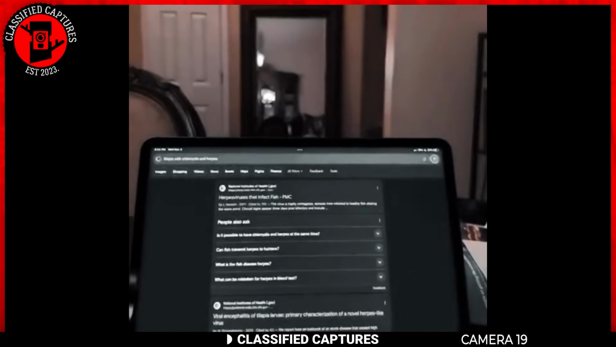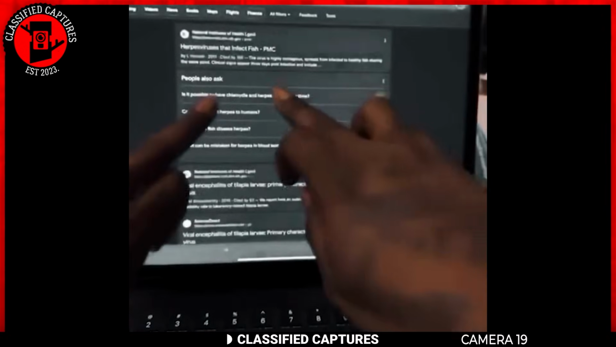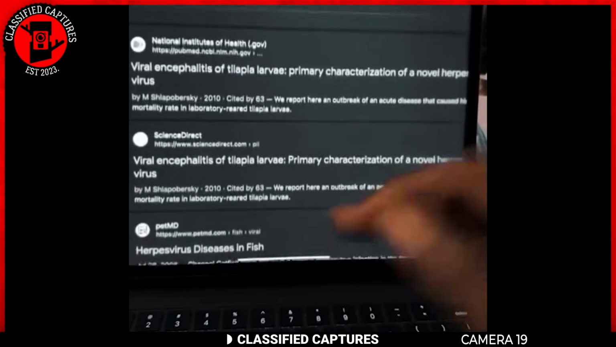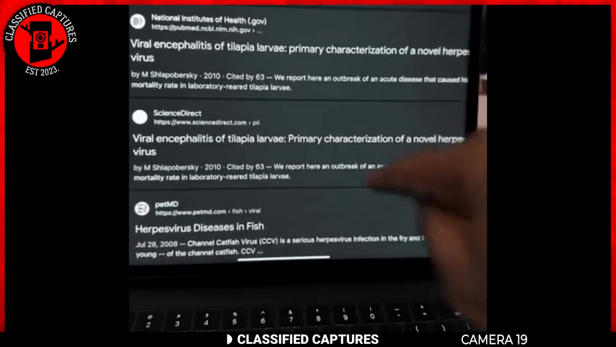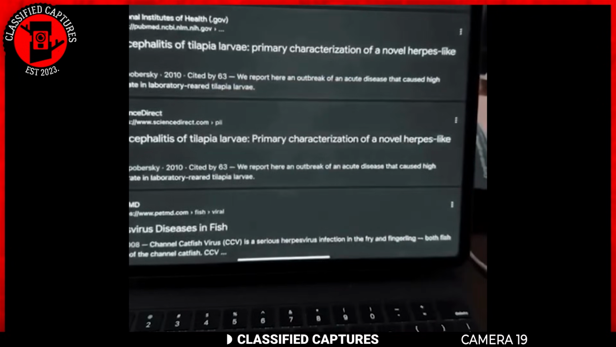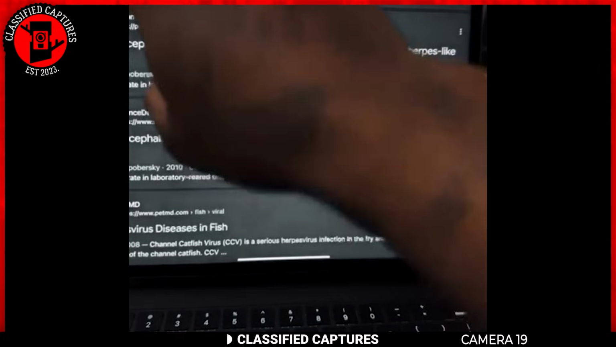Well, watch this. Look at this. Herpes virus that affects fish. Hold on, is it possible? Let me show you the chlamydia though. It was a chlamydia outbreak and herpes virus outbreak in tilapia. Look at this. It says a viral encephalitis of tilapia larvae. Primary characterizations of a novel herpes-like virus.